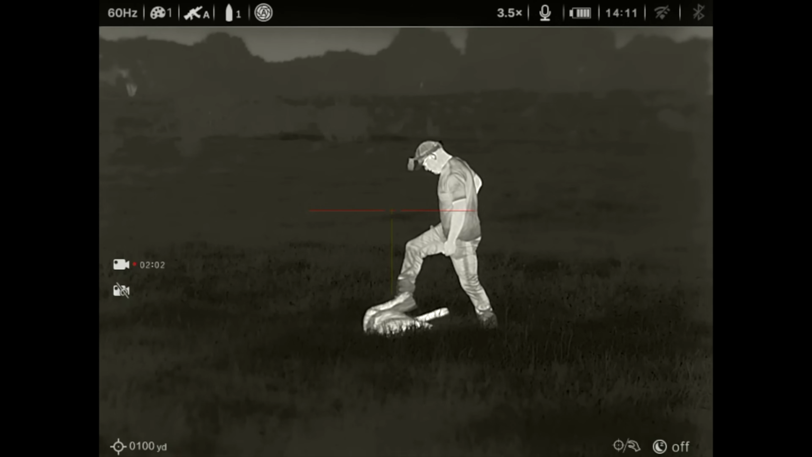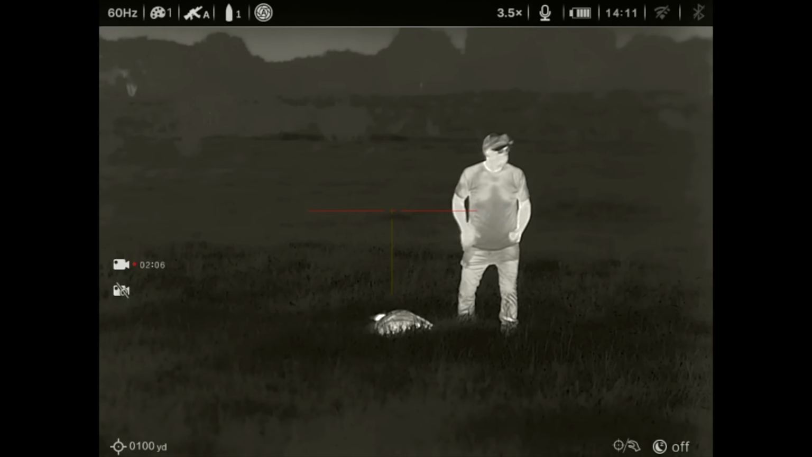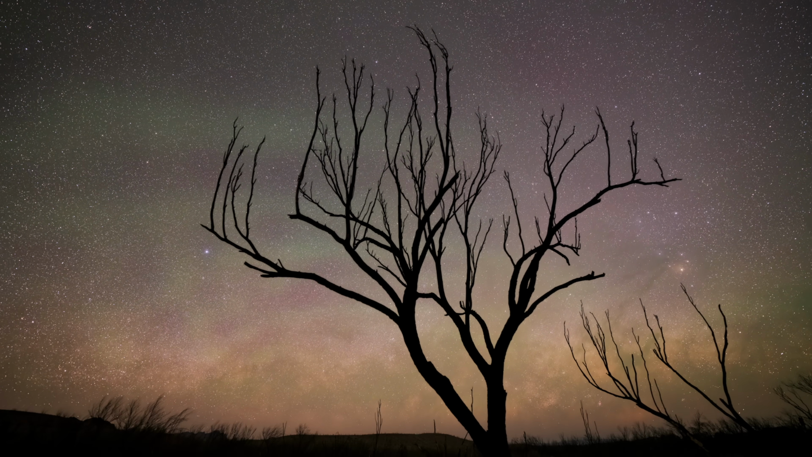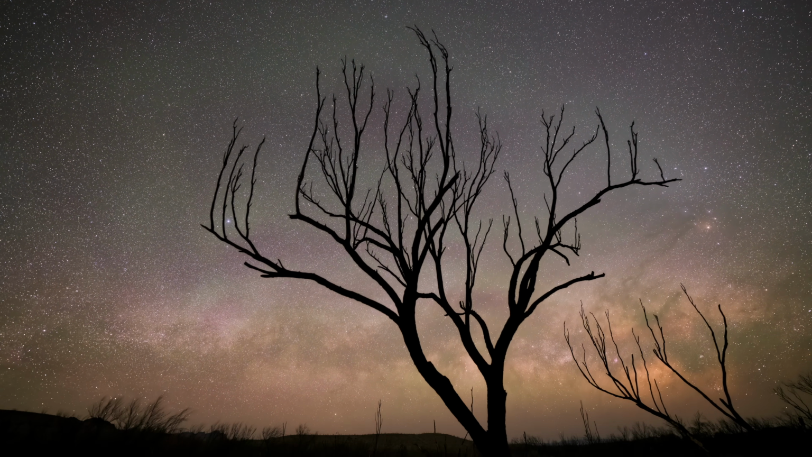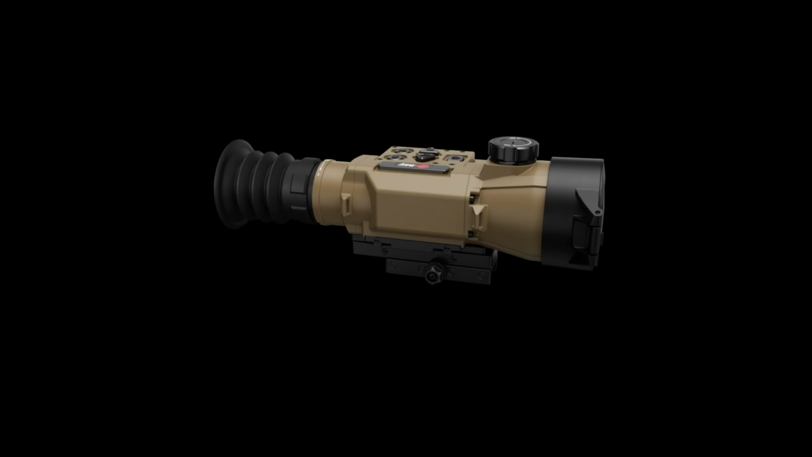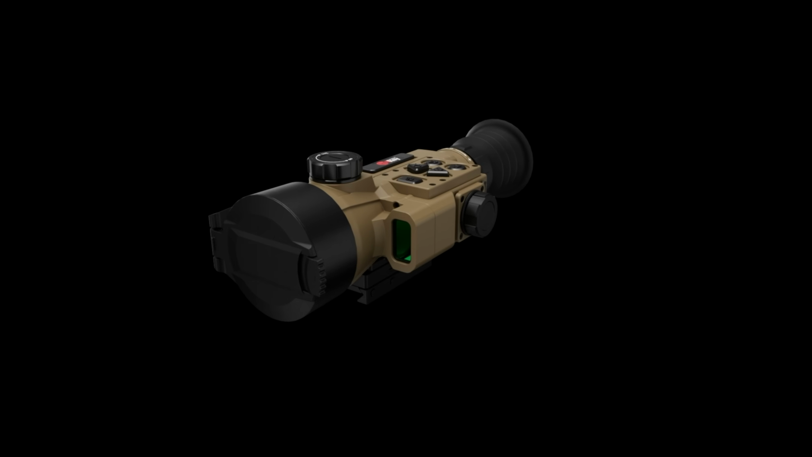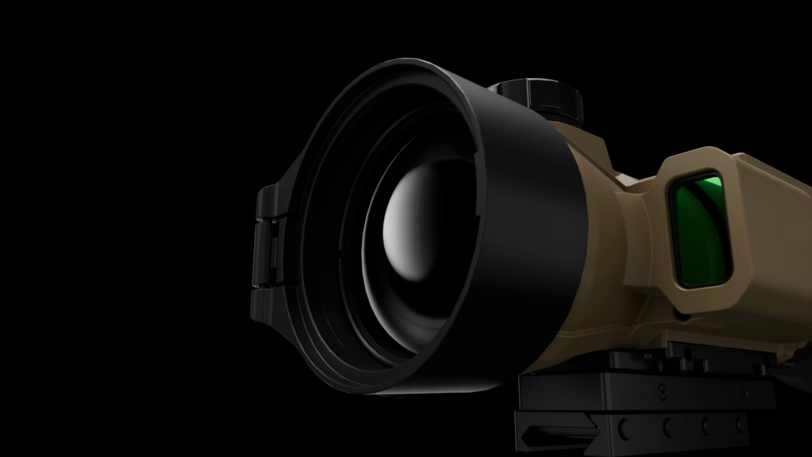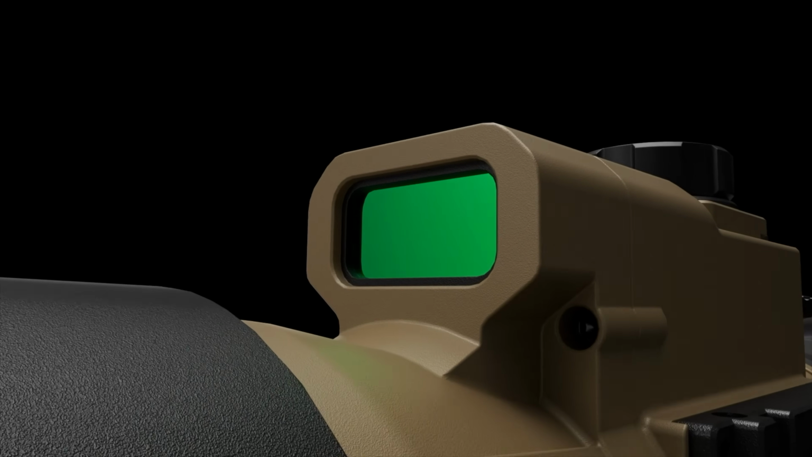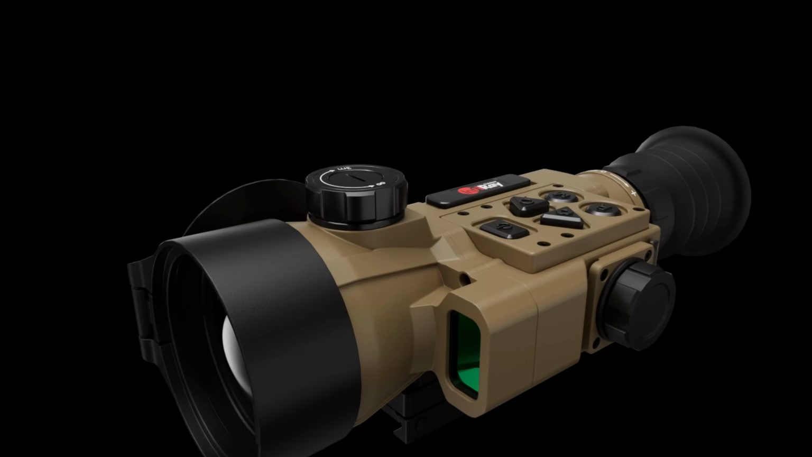What makes the Compact so special is it's the world's very first 10 micron thermal weapon sight. Well, if you're asking exactly what does that mean, we'll get to that a little bit later. For now, let's talk about all the other specs. This little thing is an absolute beast, so don't let its size fool you. It features a 50mm super fast f.09 lens, which is a perfect fit if you ask me. And its integrated 1200 yard laser rangefinder is super handy for those longer shots.